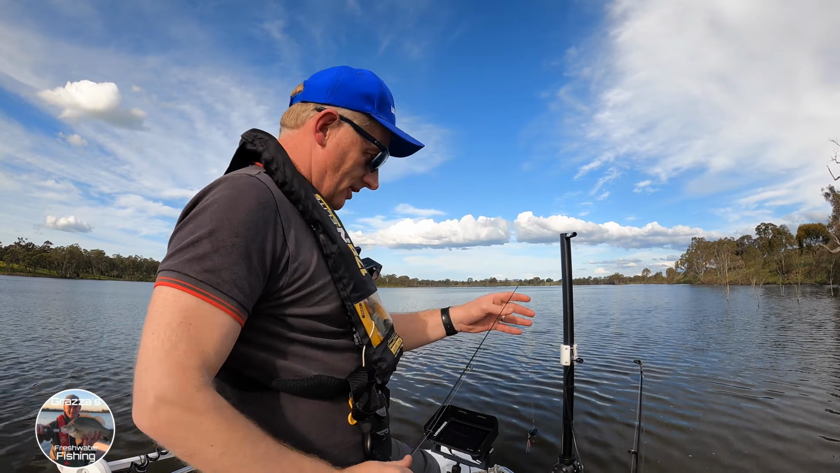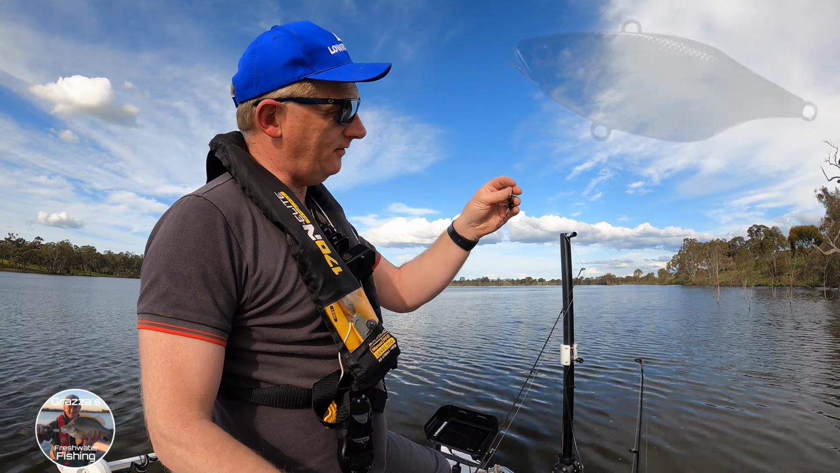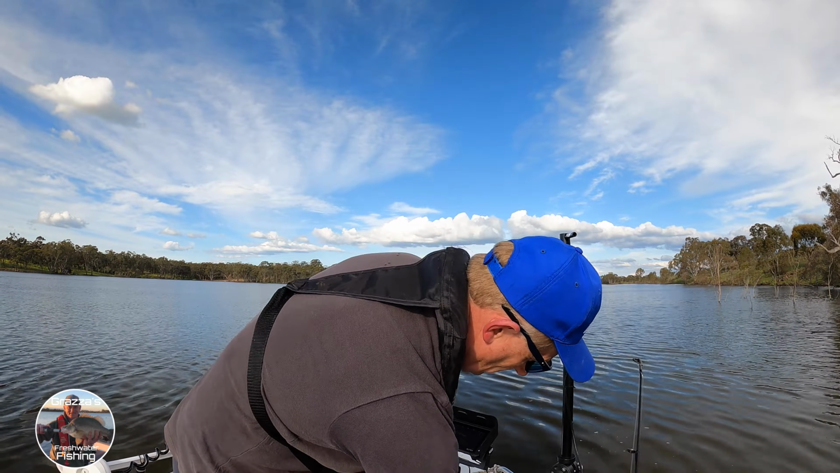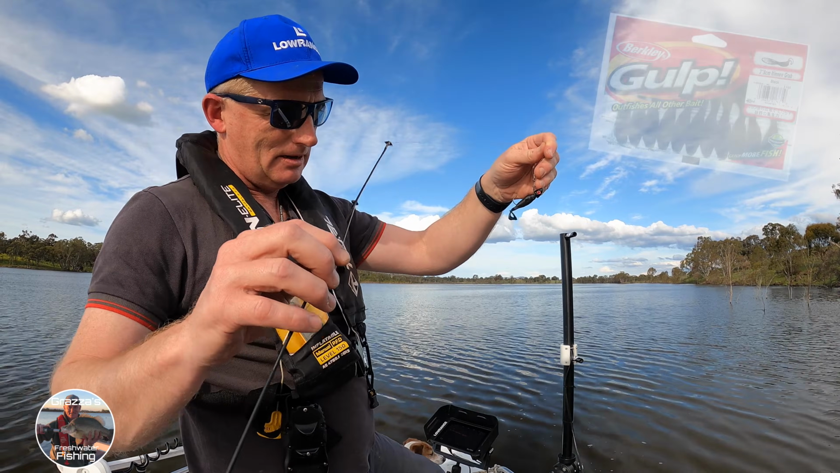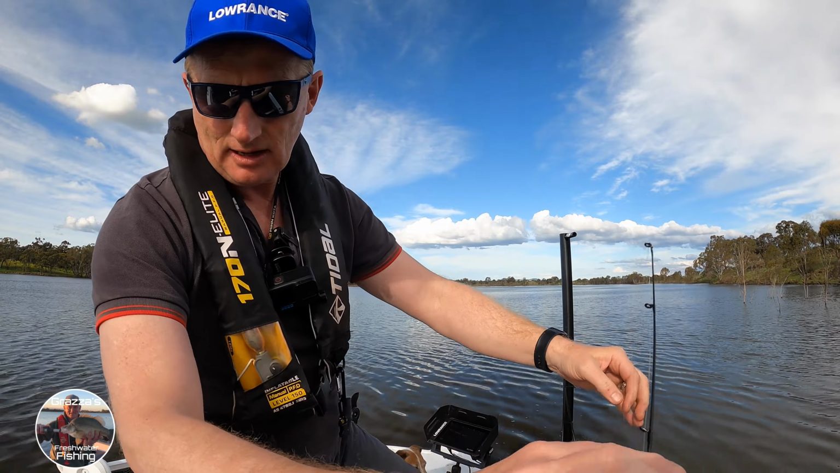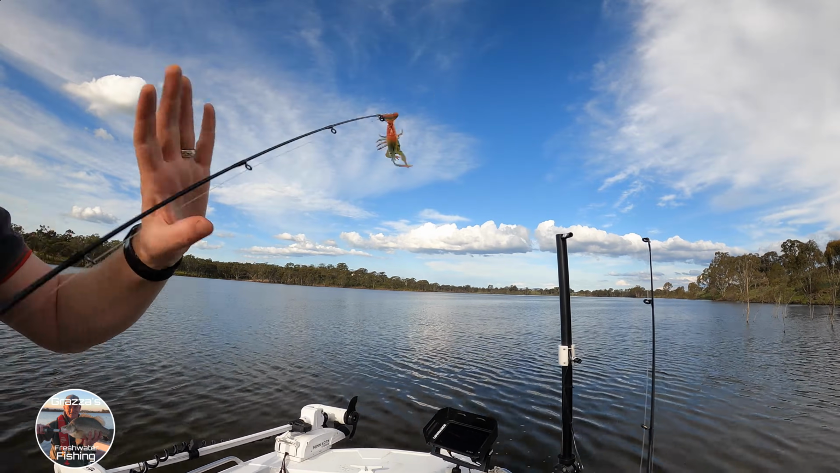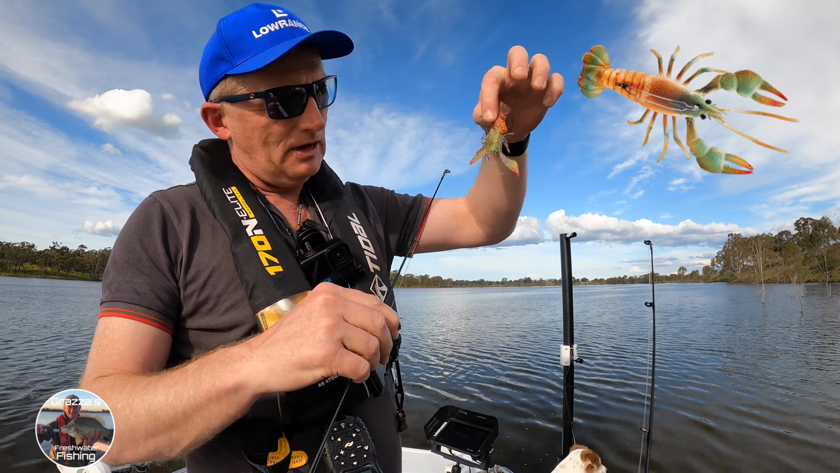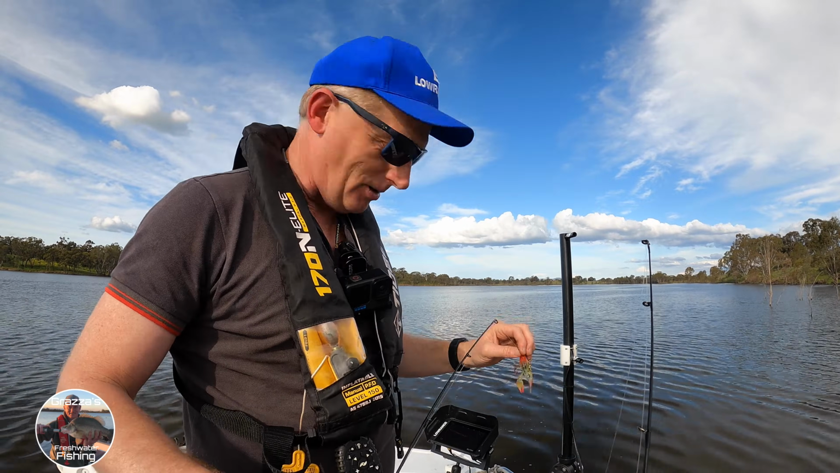Okay, first spot, so very much focusing on yellows. We're going to kick off with a little T50 Jackall here, a little black one, and we'll flick that out for a bit. We'll use this little Gulp grub on a 10-gram jig head, and we've also got to try the little Chasebait, little imitation yabby. Put a bit of lure scent on that, just a bit of vertical fishing. It would see a few fish under the boat.